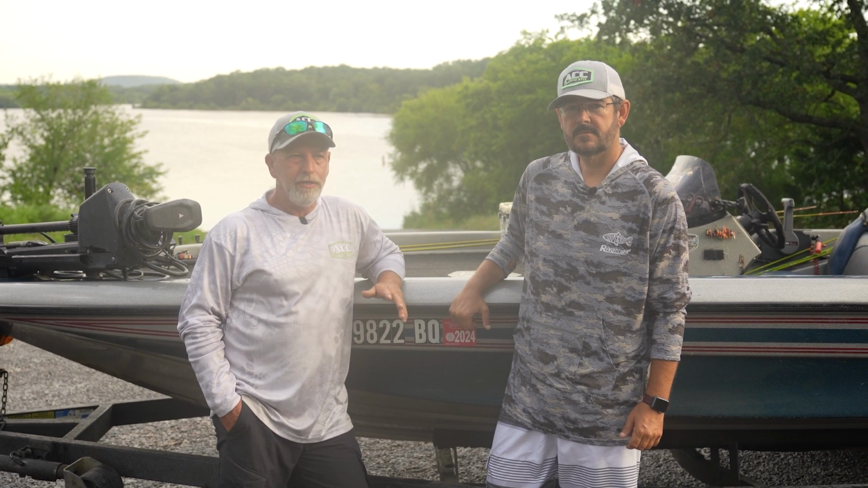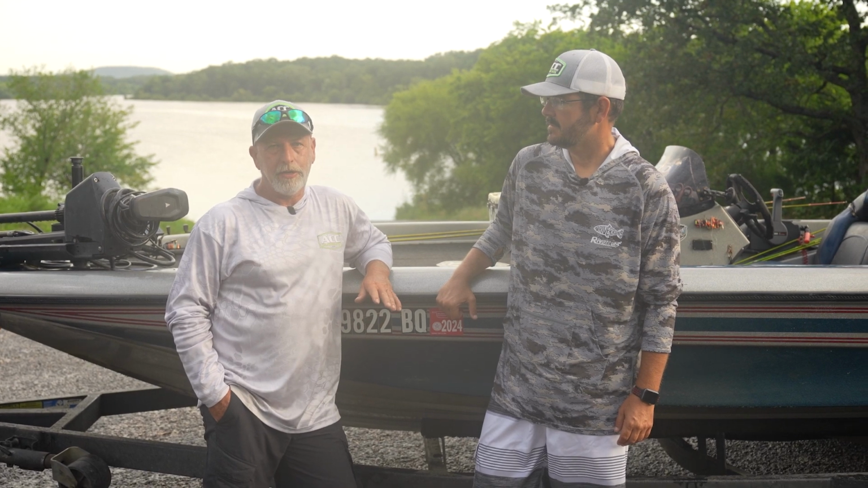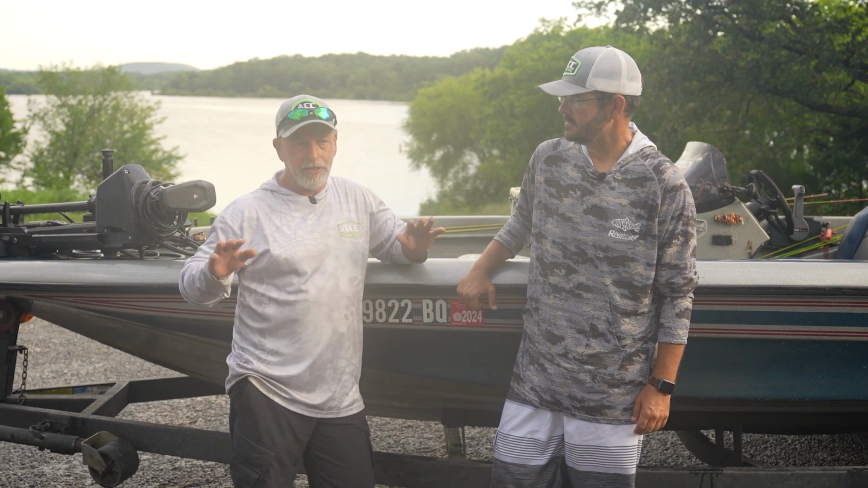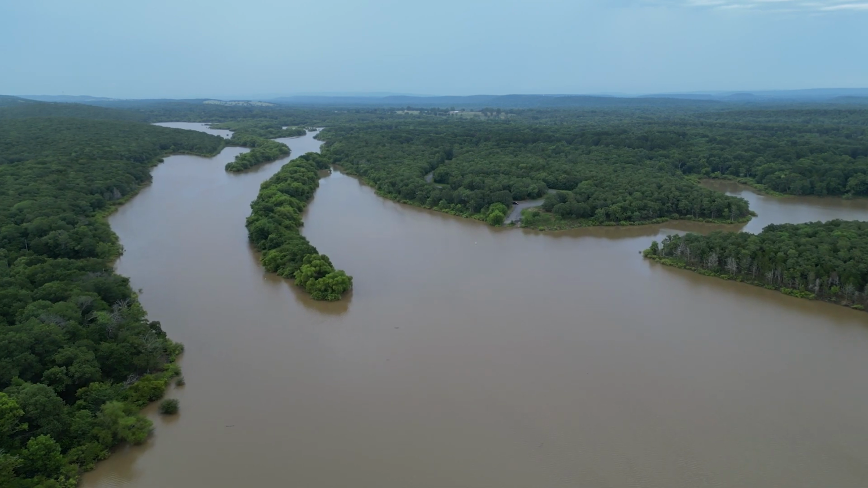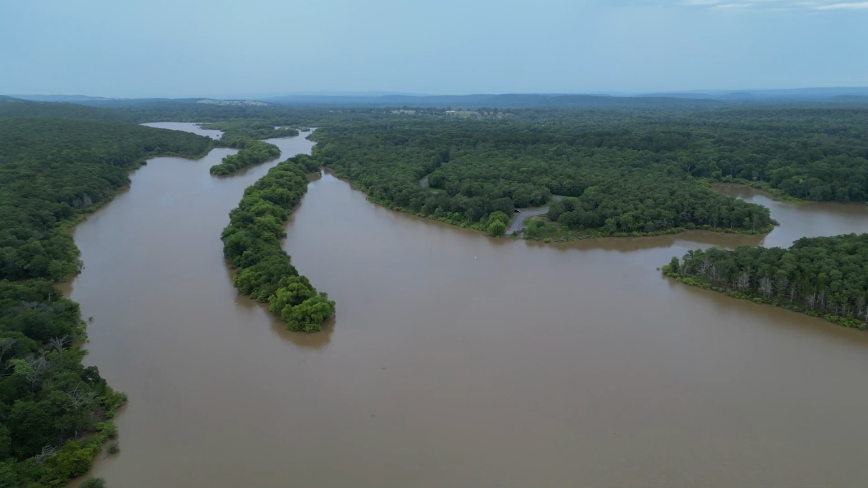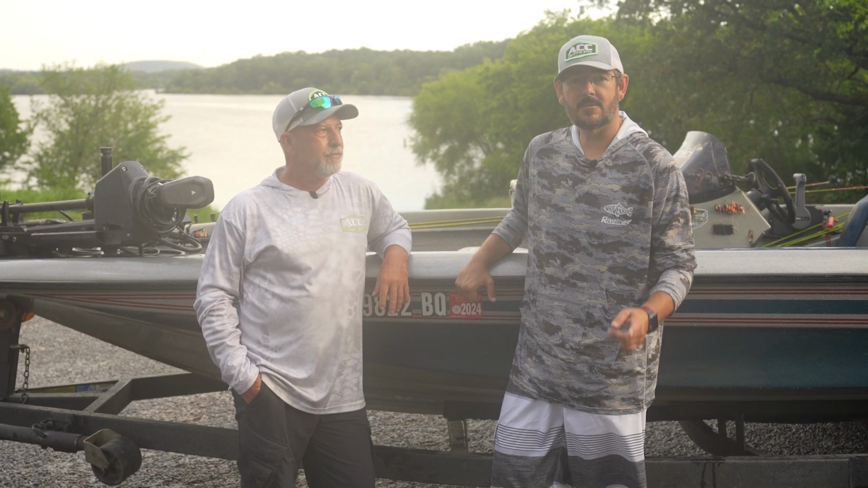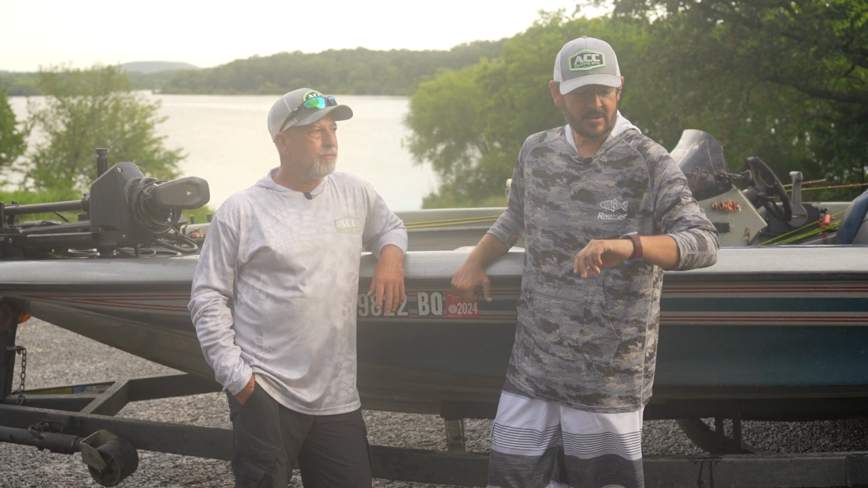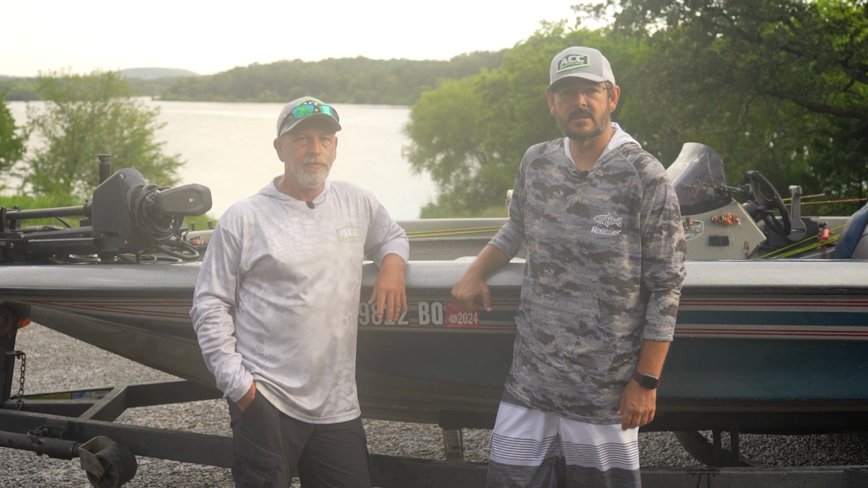This creek here is a typical river type system. We've got a little bit of current, and what it does is push these fish back into the backwater and the bays. We're gonna fish probably some break lines, 6 to 8 feet of water, may jump up to about 2 feet of water, and see what happens. It's about 8 o'clock in the morning, so we're gonna get out on the water and see if we can rip some lips.